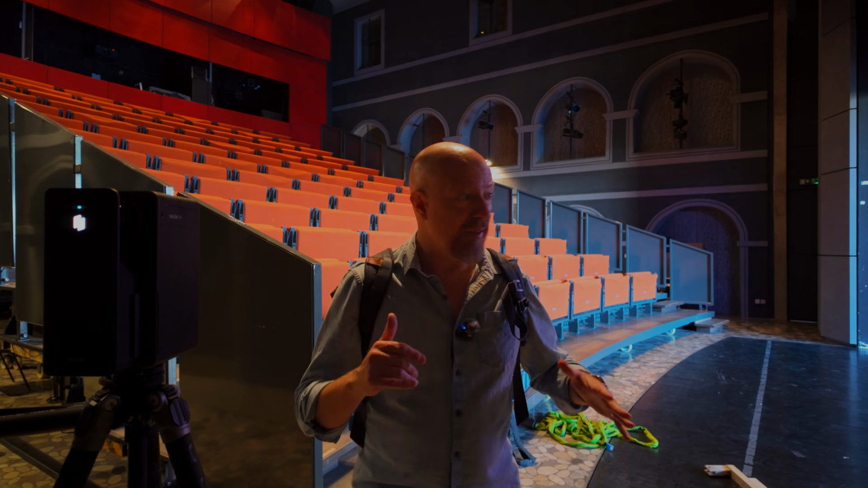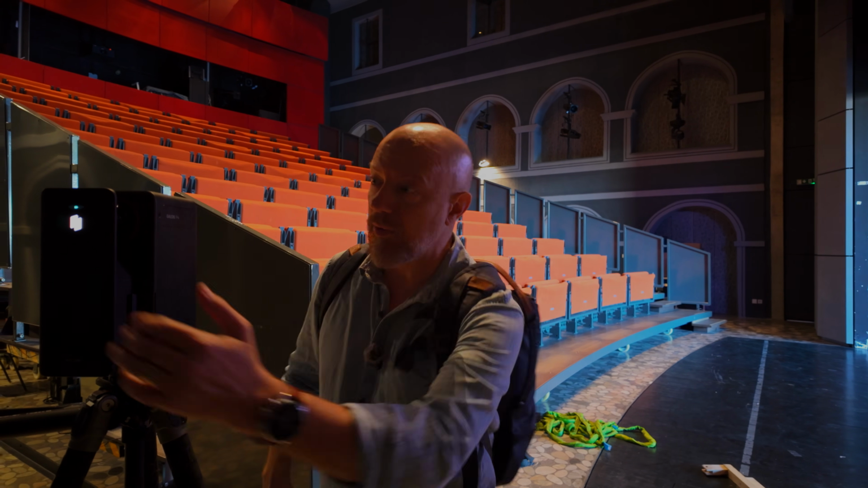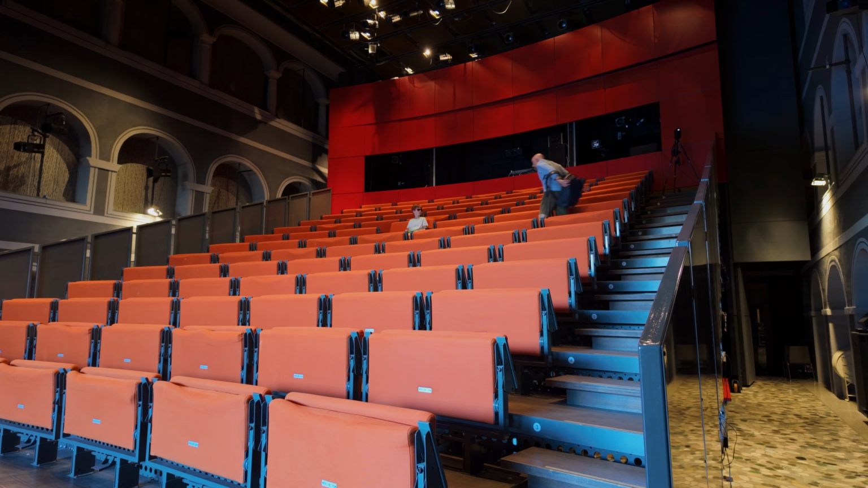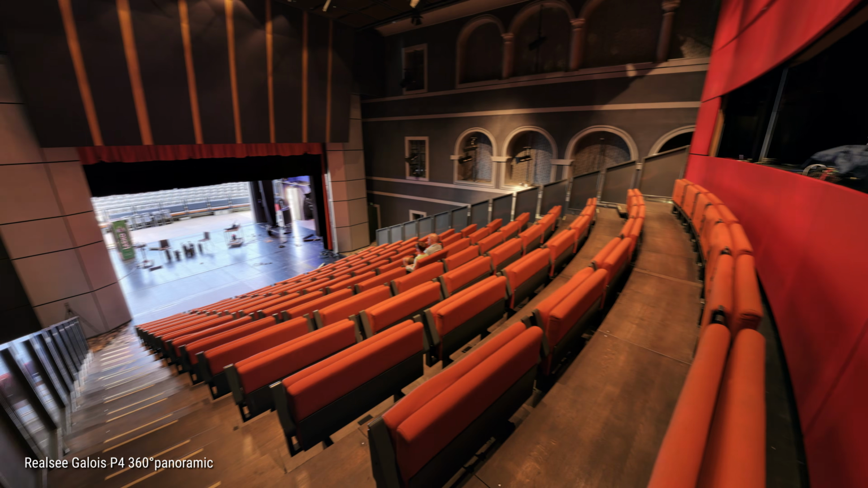Now we're back in the theater. I still need to scan the entire seat area behind me, so we're going to start with this point right here on the floor and get her done. So for this shot, there's simply no way for me to get out of the way in time, so we're building a little Easter egg where we'll be in the shot.